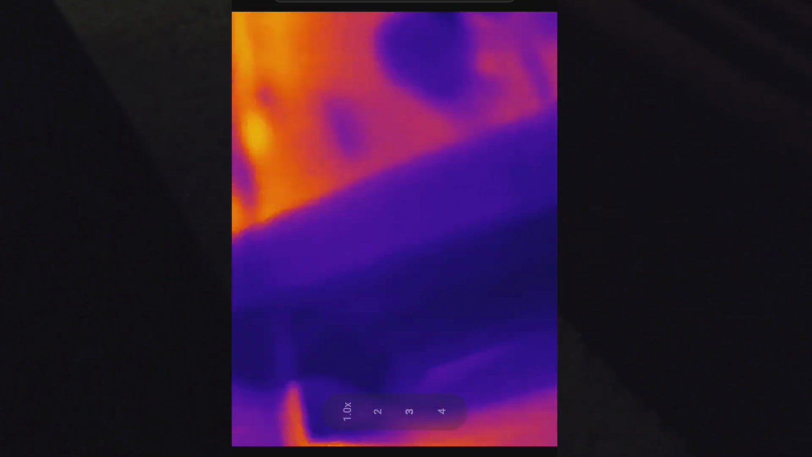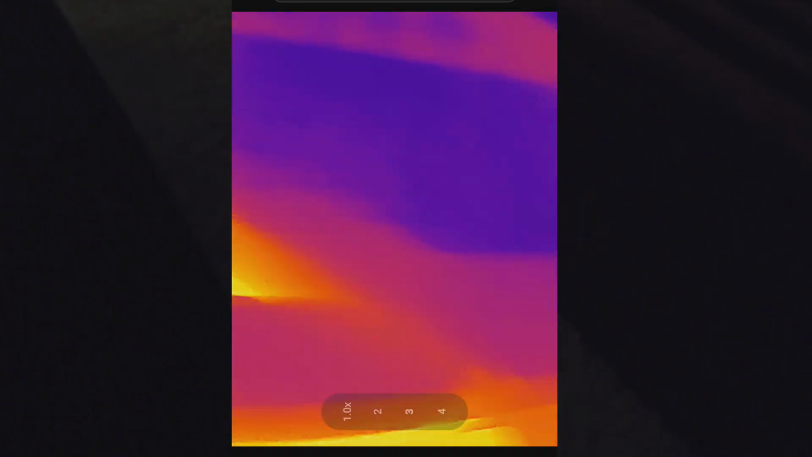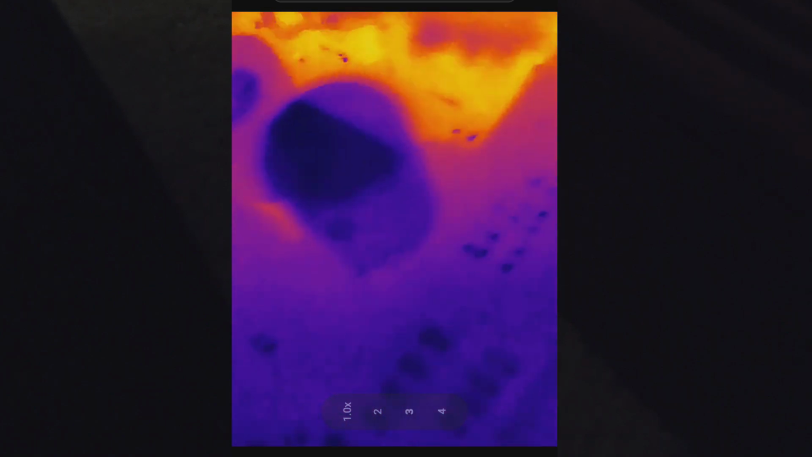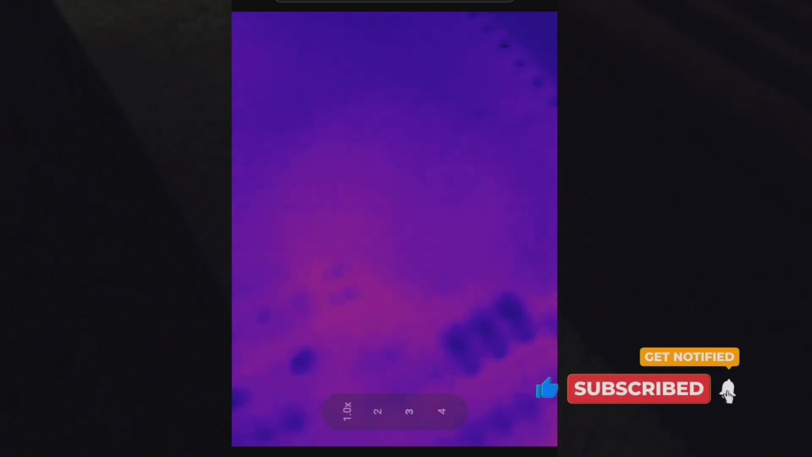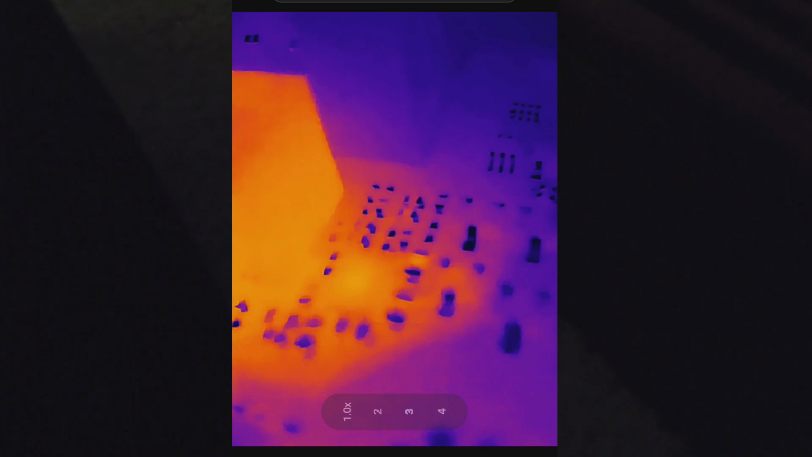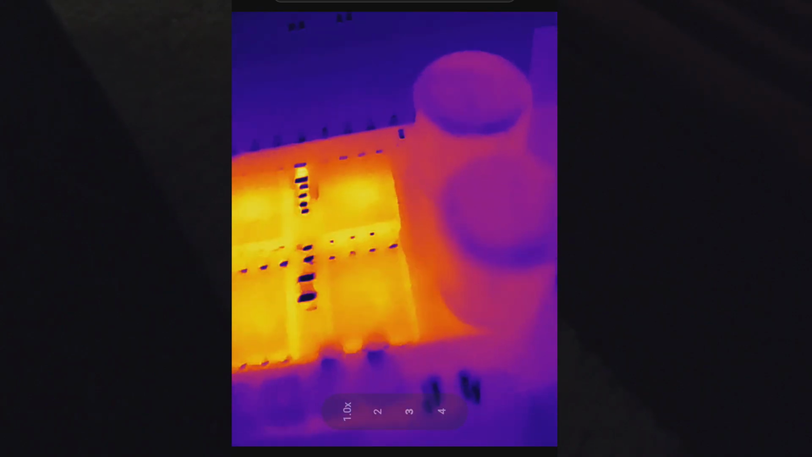With this thing running, I got to be careful not to hit a running fan or anything. I mean, that's a pretty sharp image.